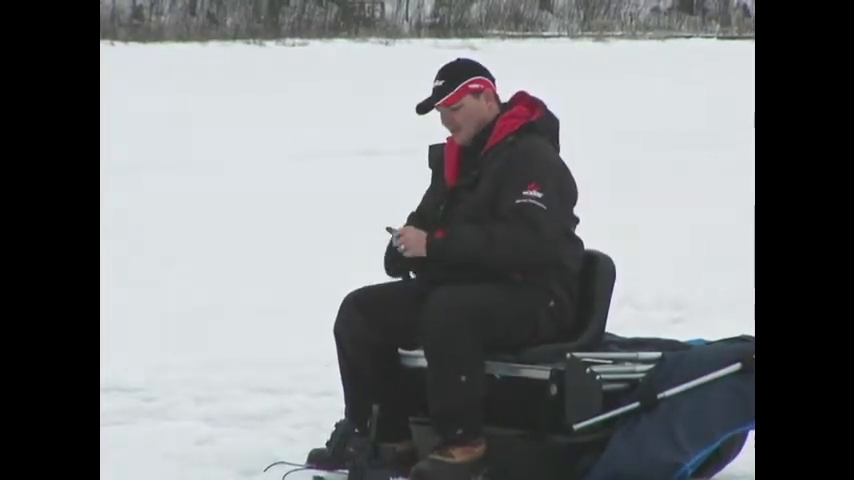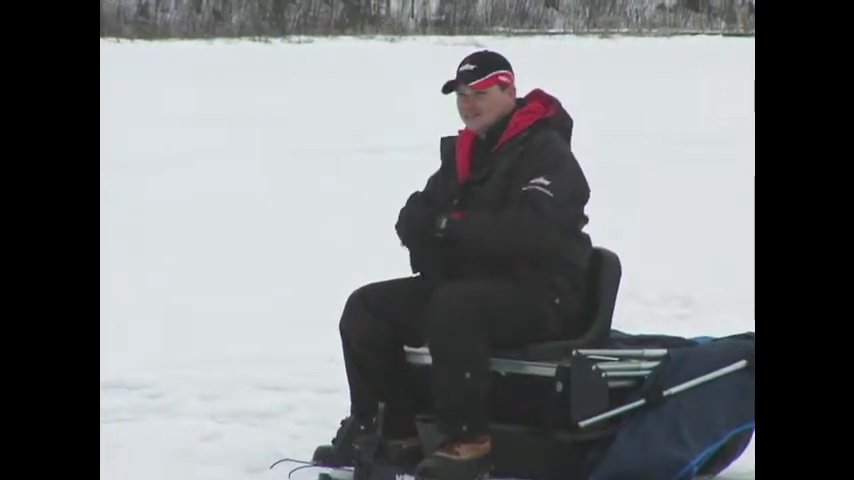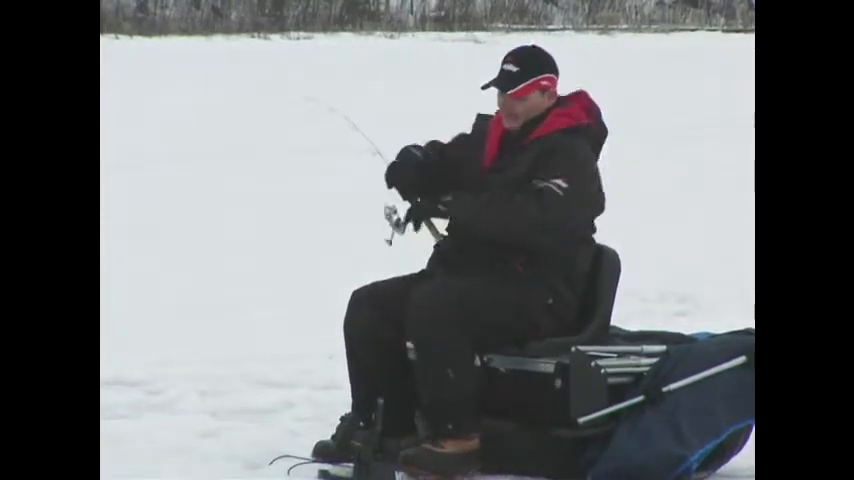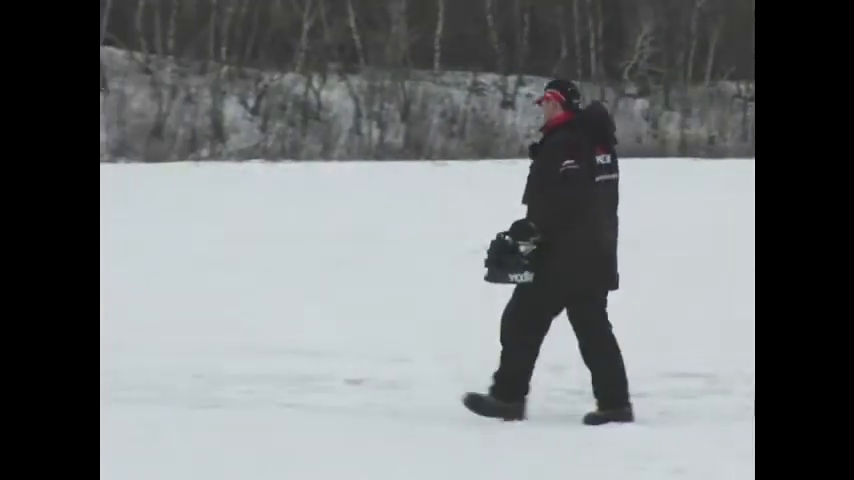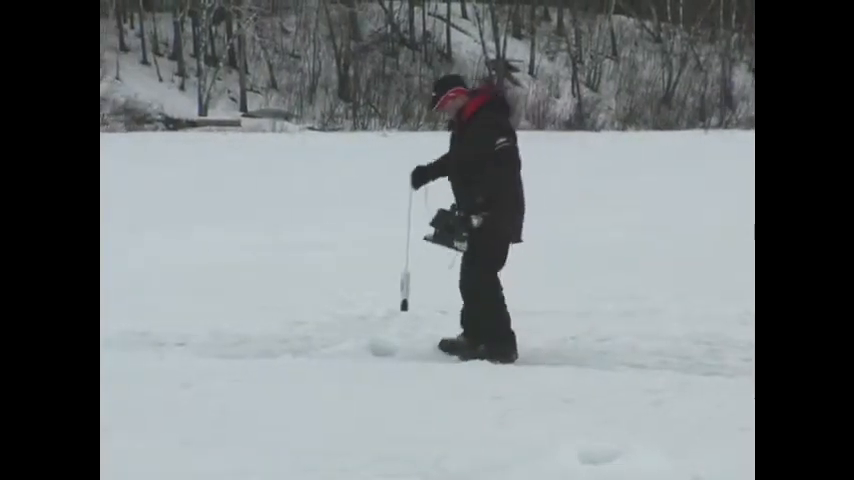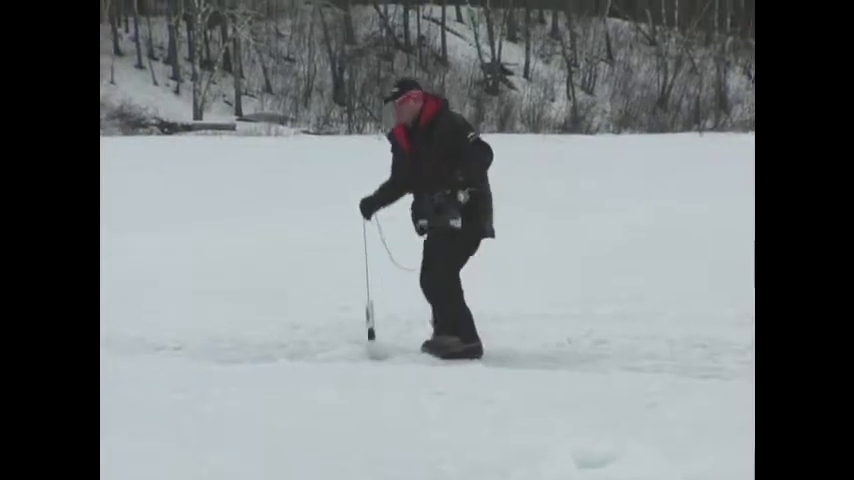The nice thing about having this Vexilar is that it's my eyes under the water. I can actually see the entire water column from top to bottom, and I know right away if there's fish there. So what I'm going to do is just simply walk from hole to hole and drop my transducer in to see if there's any fish present. There's really no reason for me to even wet a line if I don't see any fish down there. Nope, none there.